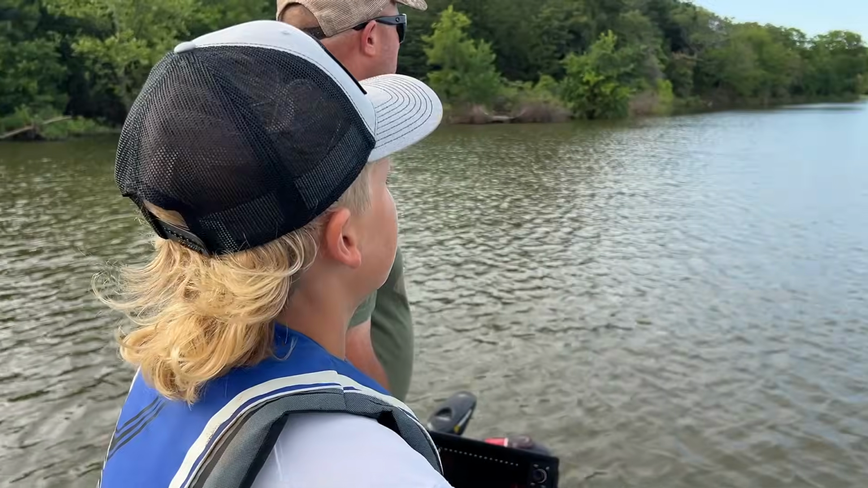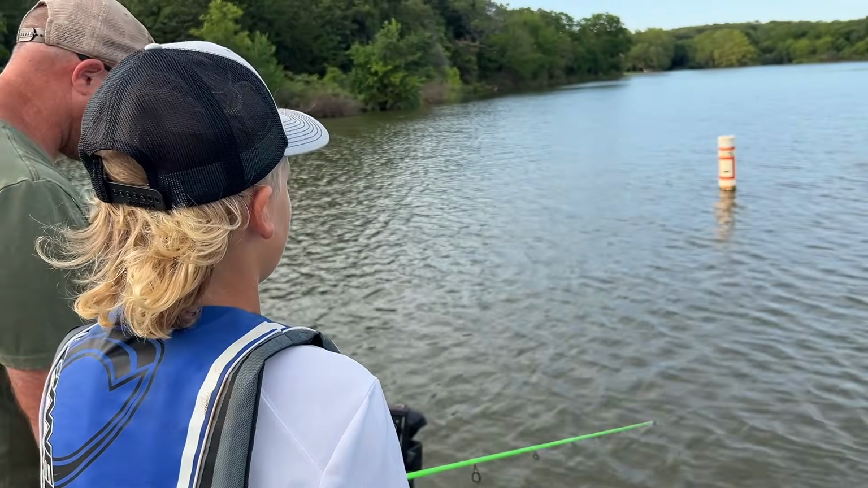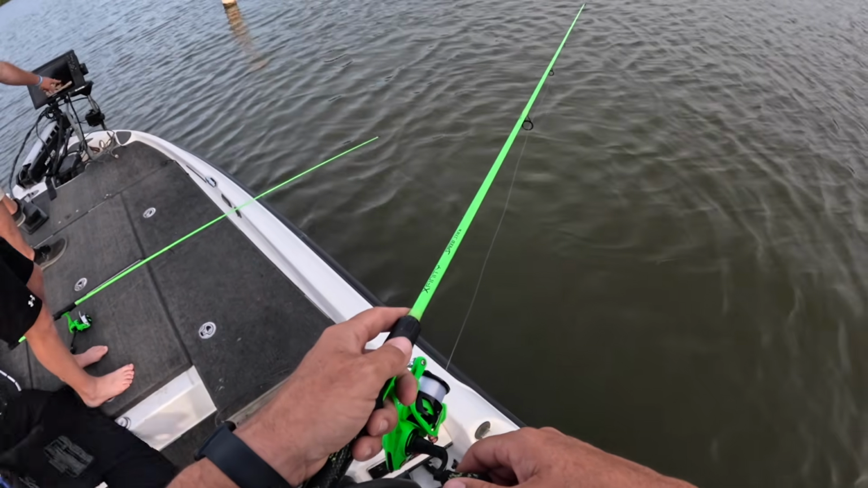Anyways, we're gonna go see if we can find us a brush pile and try to catch a crappie. We caught 2 bass. Houston's out fishing me so far. He's got the bigger bass of the 2. I'm about to have to pee. You say, Daniel, you're right at the very back of the brush pile. You're right here.